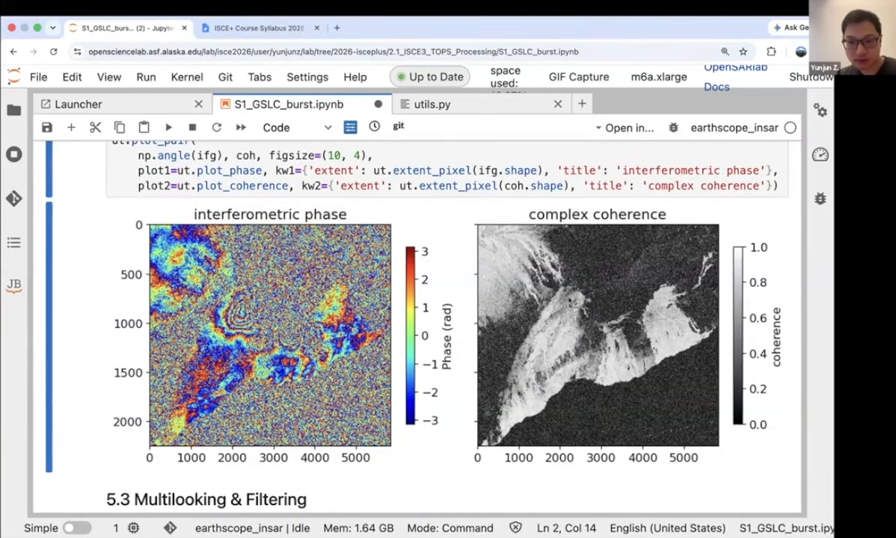Here the crater is right here. Here are the rift zones, and here I believe is the new. These few are the new lava flows, if I remember right, and these are the old lava flows, which are now partially covered by vegetation. So they are low coherence.